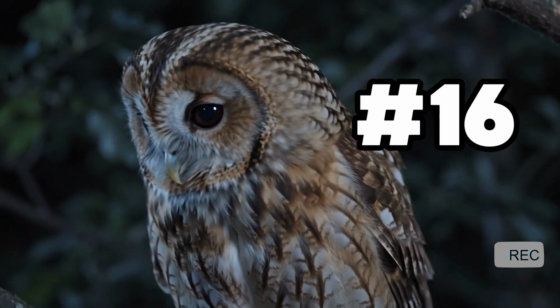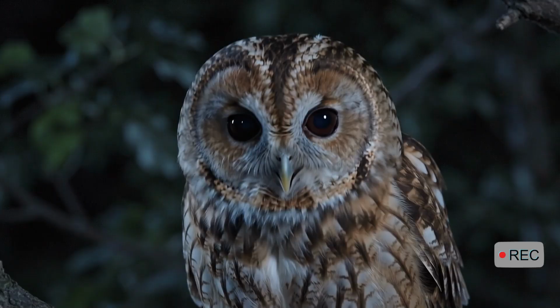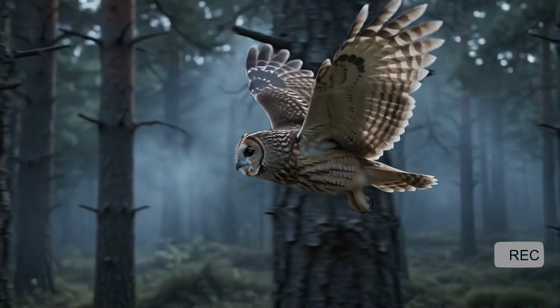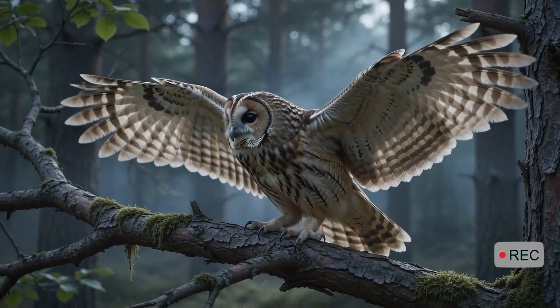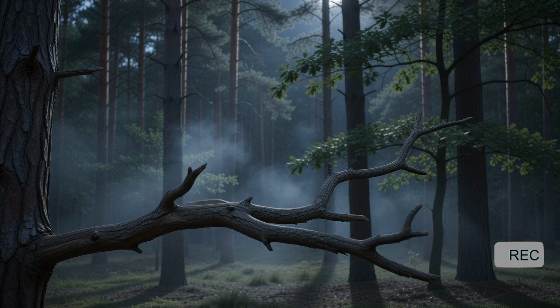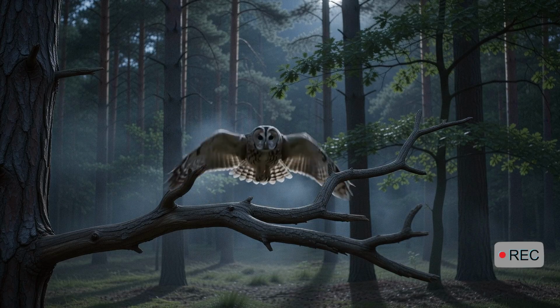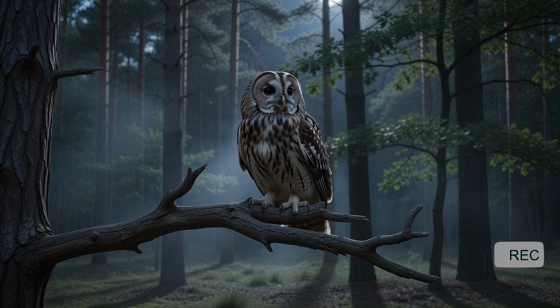For several hours, this camera recorded nothing but an empty branch. Then, without warning, an owl appeared directly in front of the lens. Owls have specialized feathers that reduce the sound of air moving across their wings. This allows them to approach prey almost silently. The camera detects movement only when the owl lands. To anything beneath that branch, the predator would have seemed to appear from nowhere.